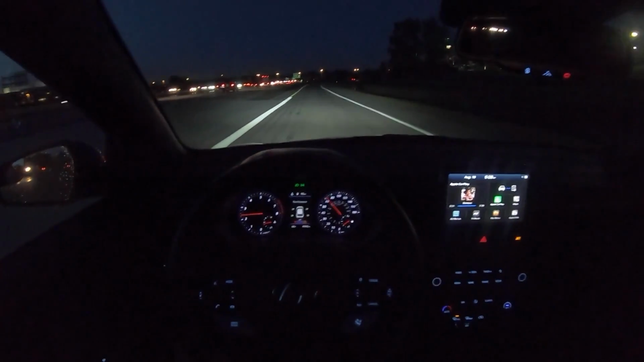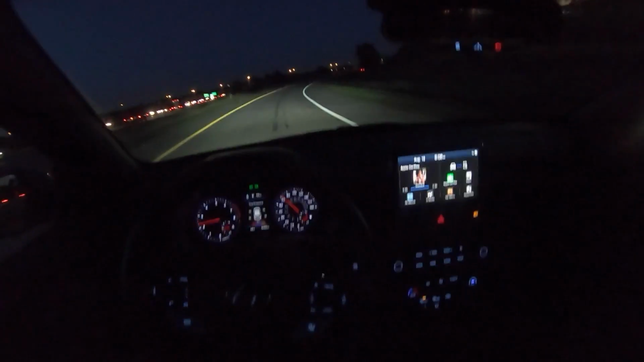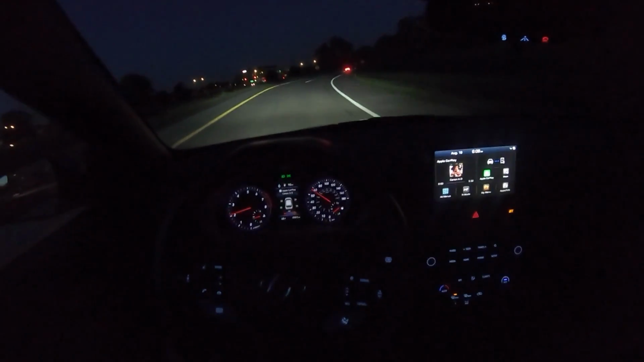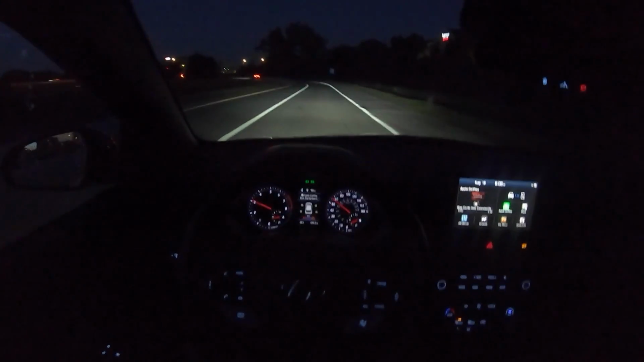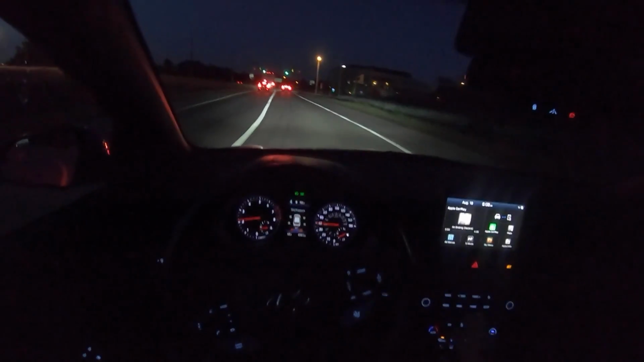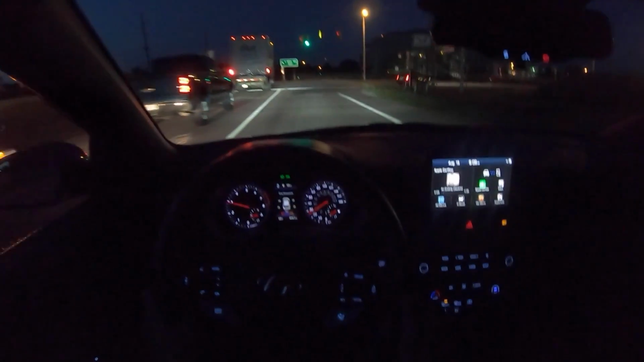The new Miata is phenomenal. It's super fun. Ultimately, this is going to be quicker. But Miata, you have top-down thrills. That's a tough decision. I mean, obviously, this is going to be way, way, way more practical than the Miata, and the new Miata just isn't practical at all. So that's the difference.